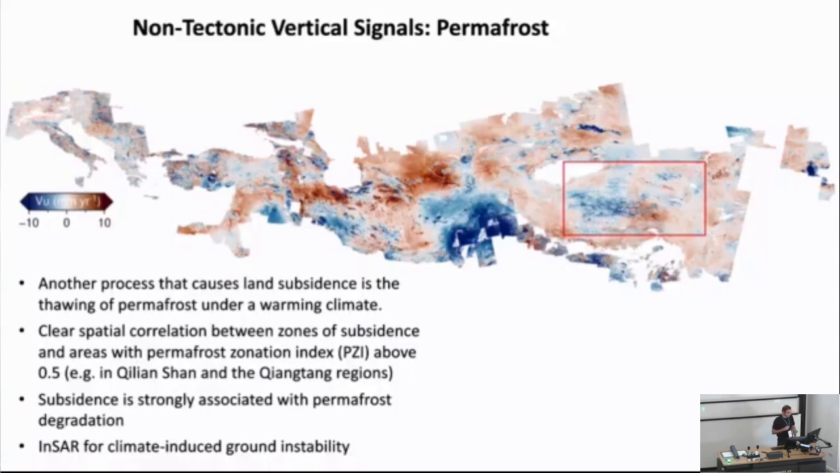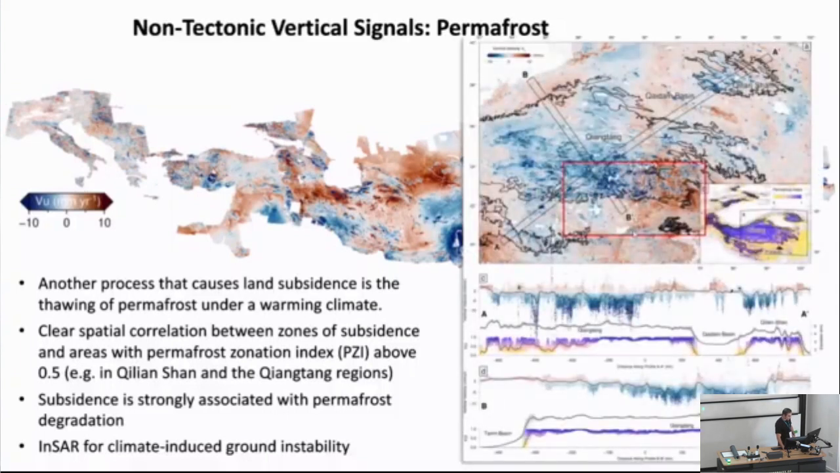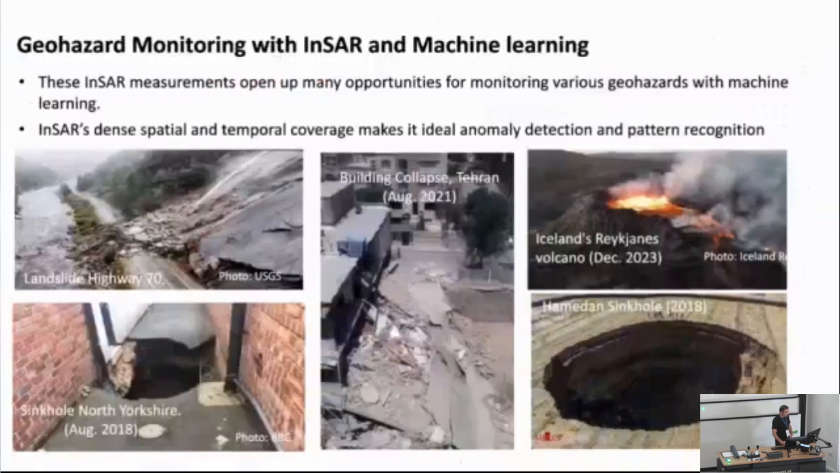climate. In this area, for example, in Tibet, we can see a clear spatial correlation between the subsidence values and also the permafrost zonation index. The high value of this index is strongly associated with permafrost degradation. And this shows that InSAR can be a valuable tool for climate-induced ground instability measurements. So, these InSAR measurements open up many opportunities for monitoring different types of geohazards, such as landslides, building collapse, volcanoes,